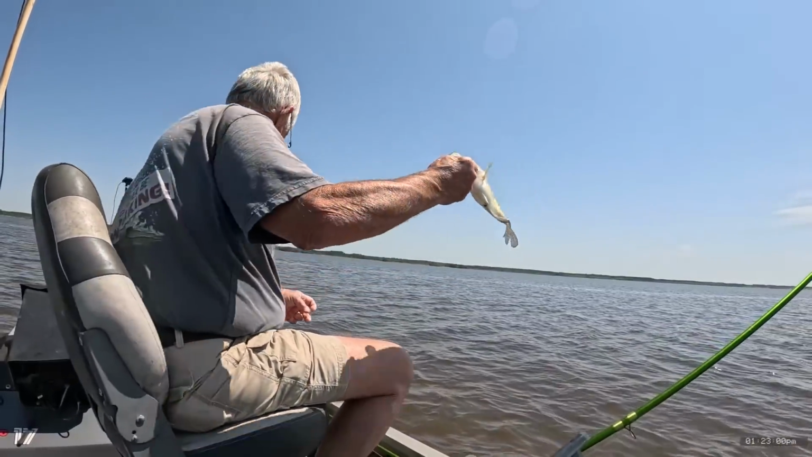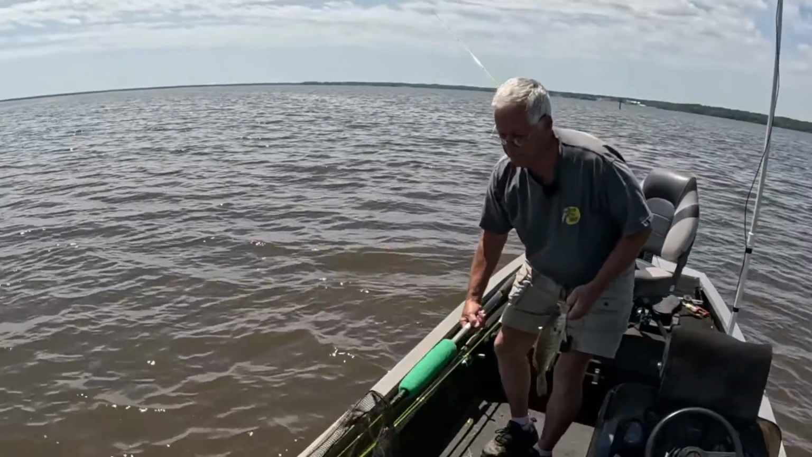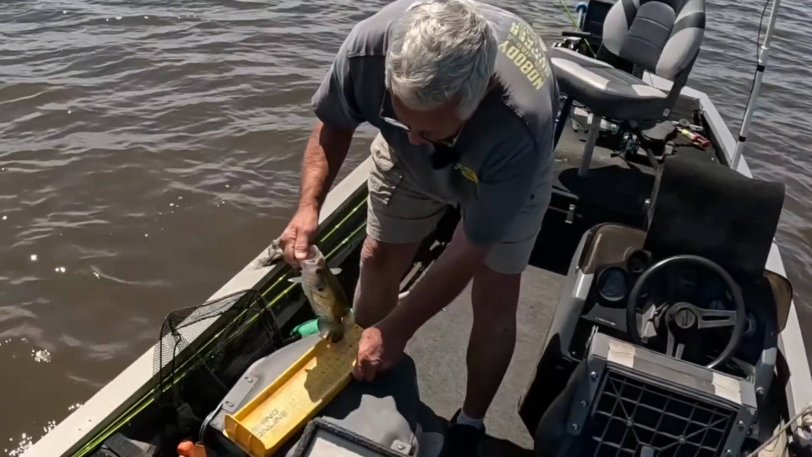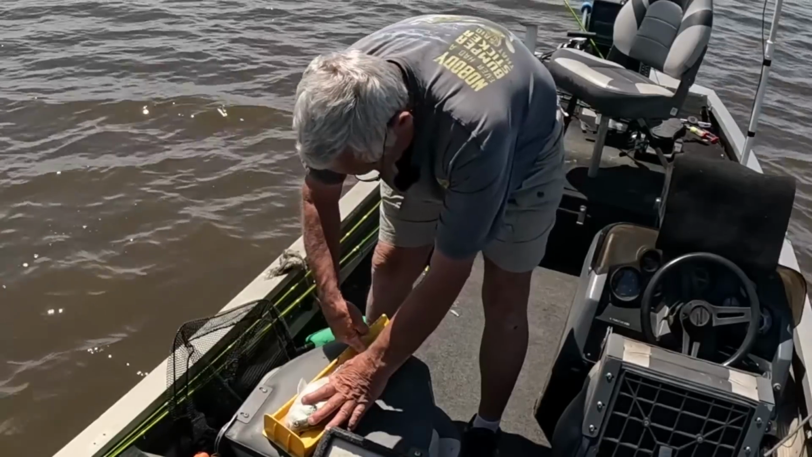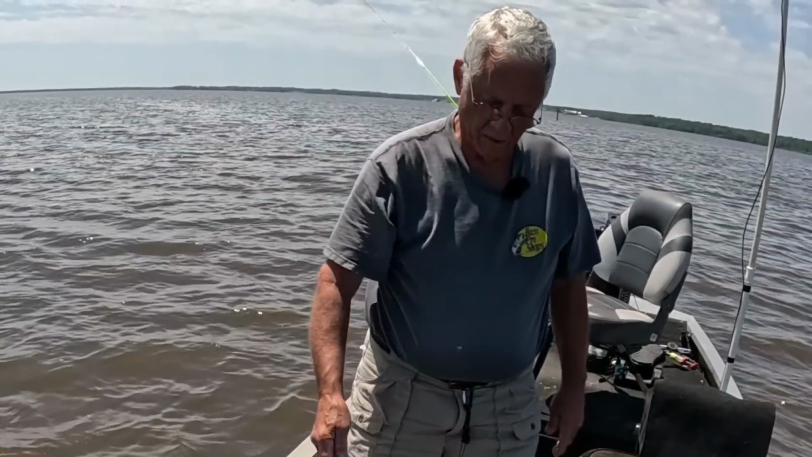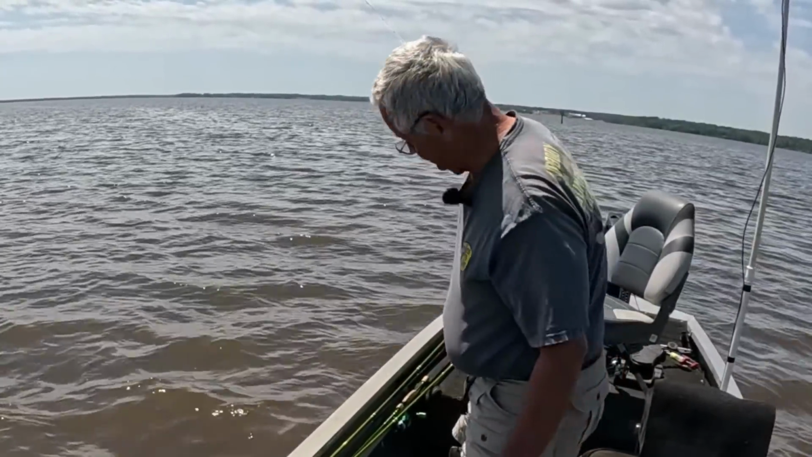Look at that nice fish. It ain't nothing like that other one a minute ago. Good Lord, that thing was a monster. I'm surprised it didn't weigh no more than it did. But it's big. That fish is a 13 and a quarter inch fish. Wake up on there, girl. Good Lord, the size of that dang fish. Man.